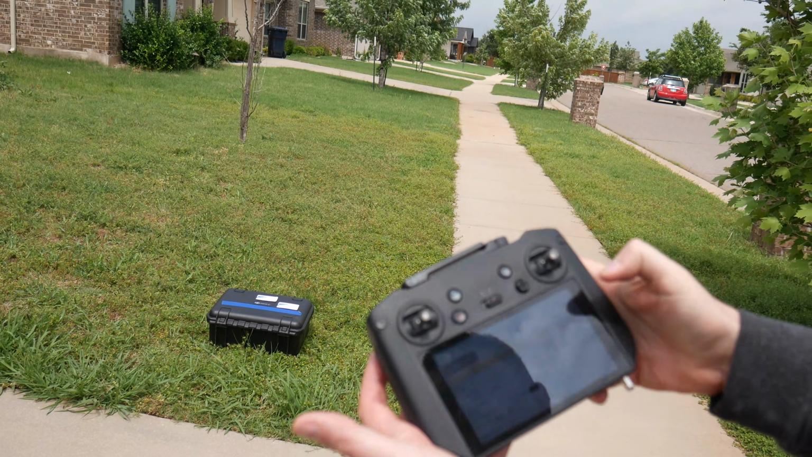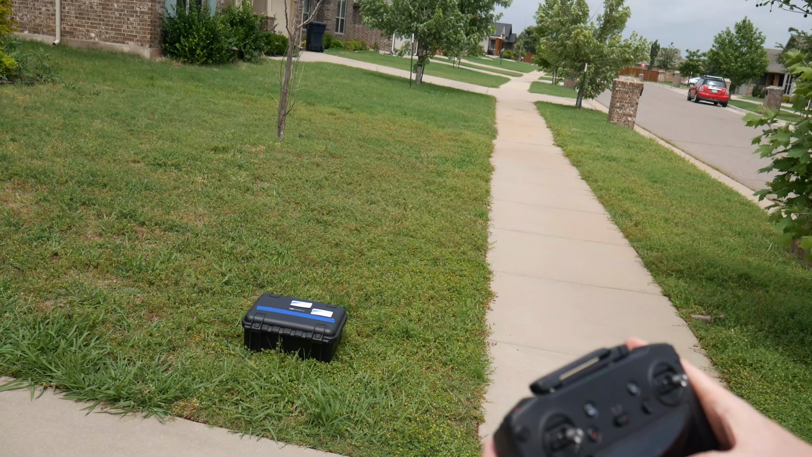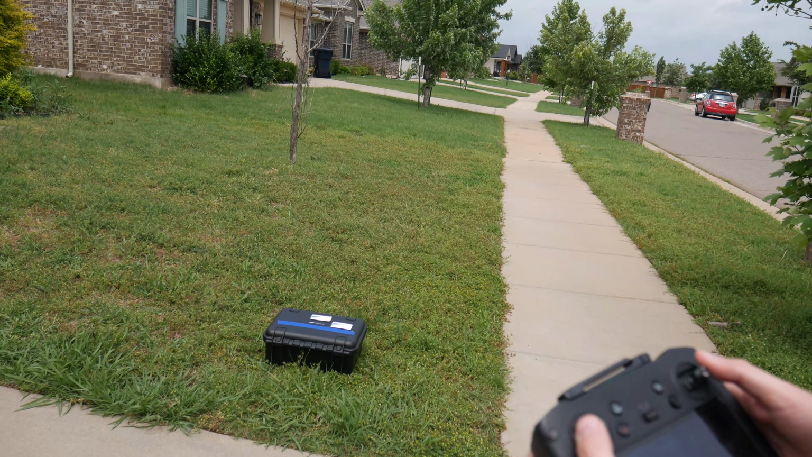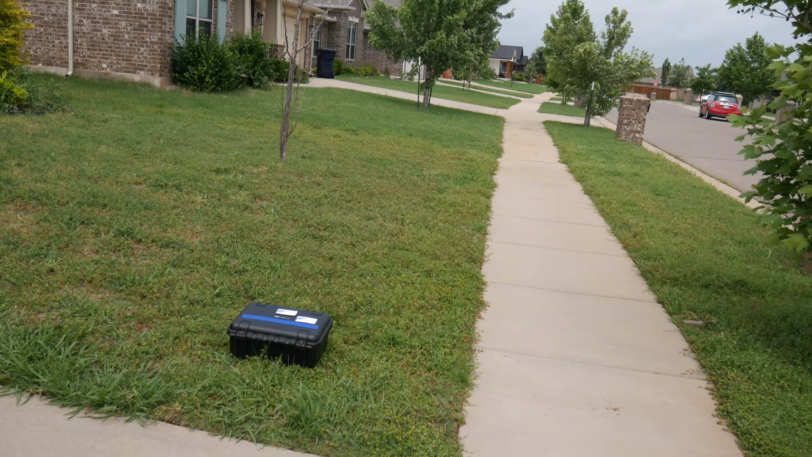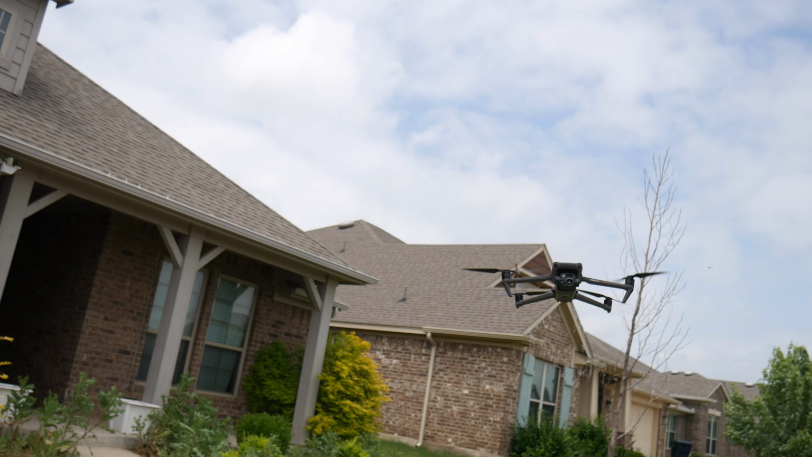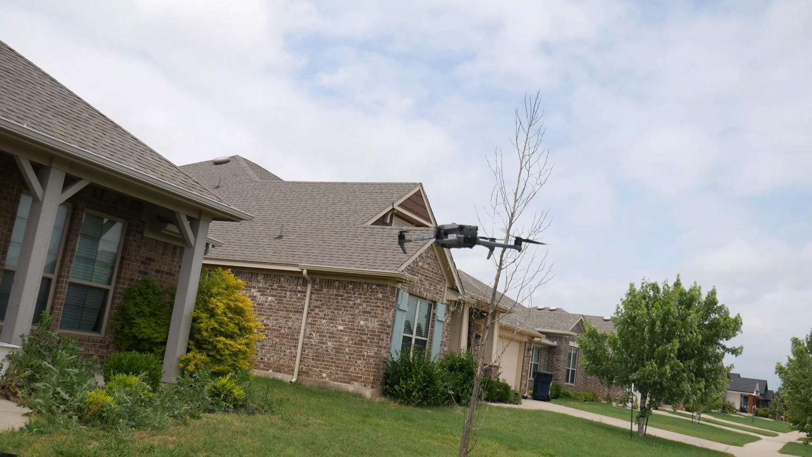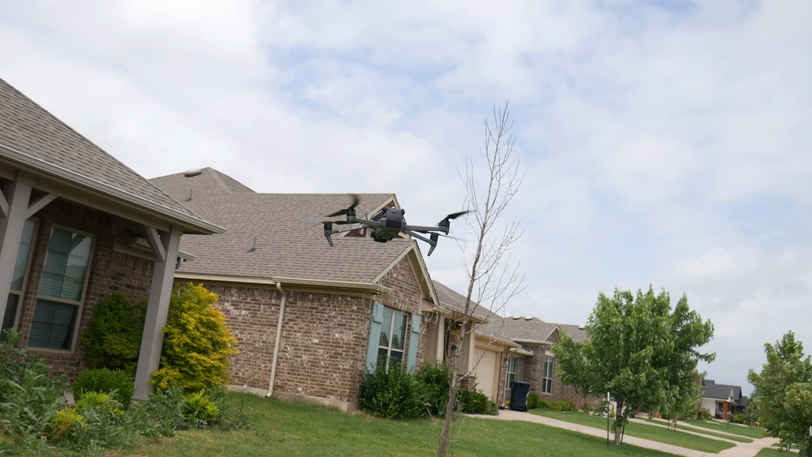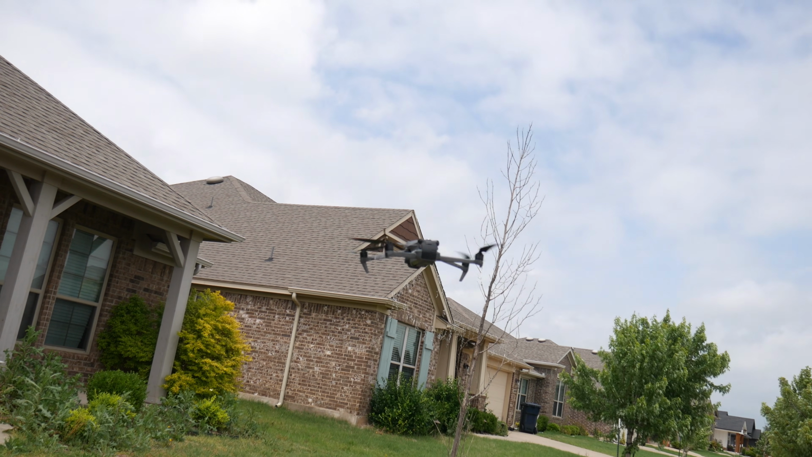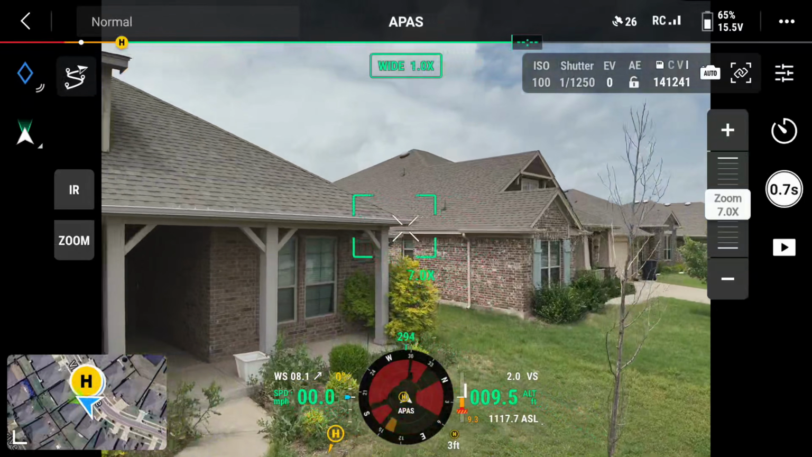All right, go enter, click away. I need to get this thing recording. Screen's recording, perfect. So now let's go ahead and get this thing in the air. So as you can see, this thing handles extremely well. It's just gonna look right at us, and it holds itself extremely well. Even in this high wind, we have about somewhere between 15 and 20 mile per hour gusts right now, and it's still able to handle completely fine. So let's get it all the way up.